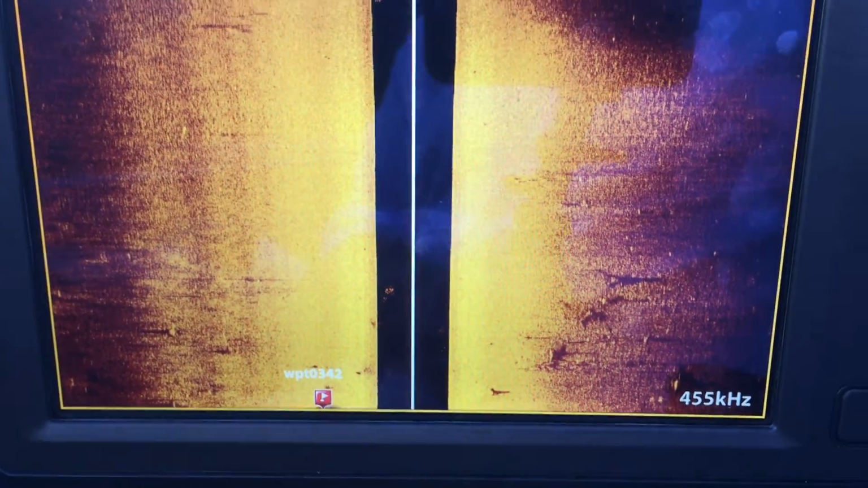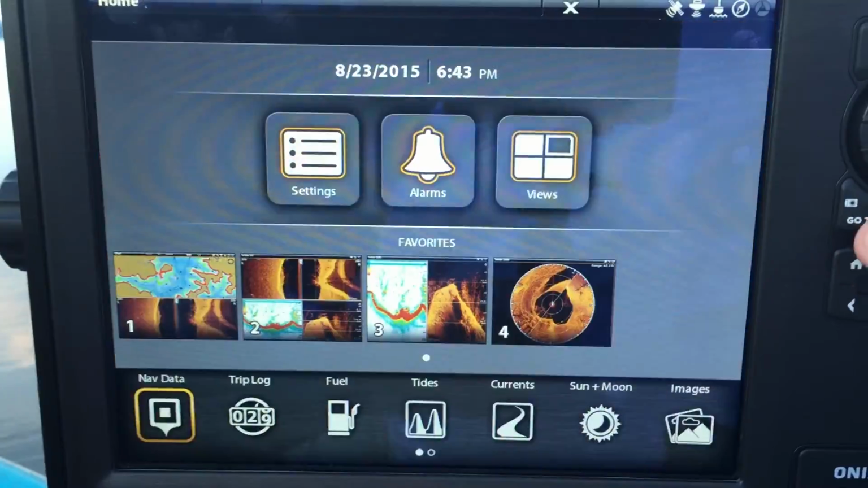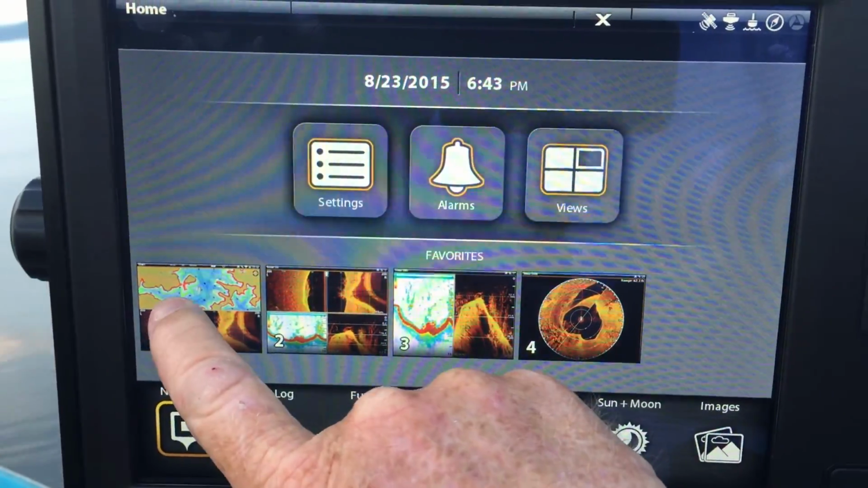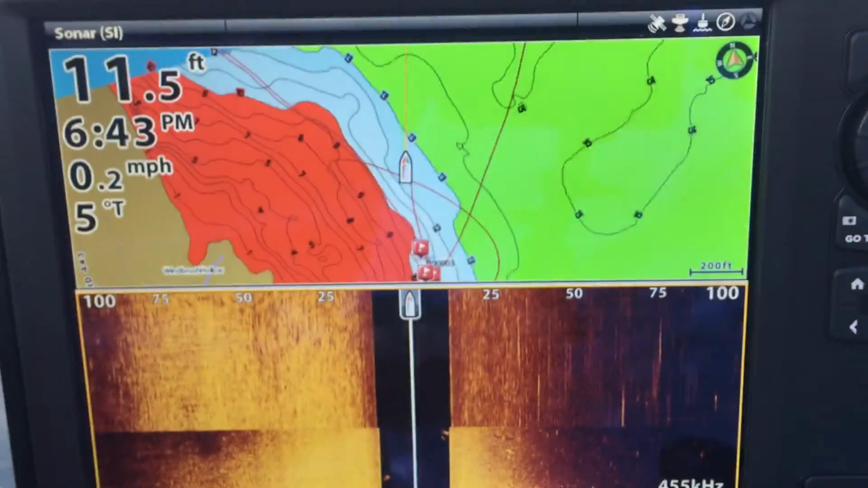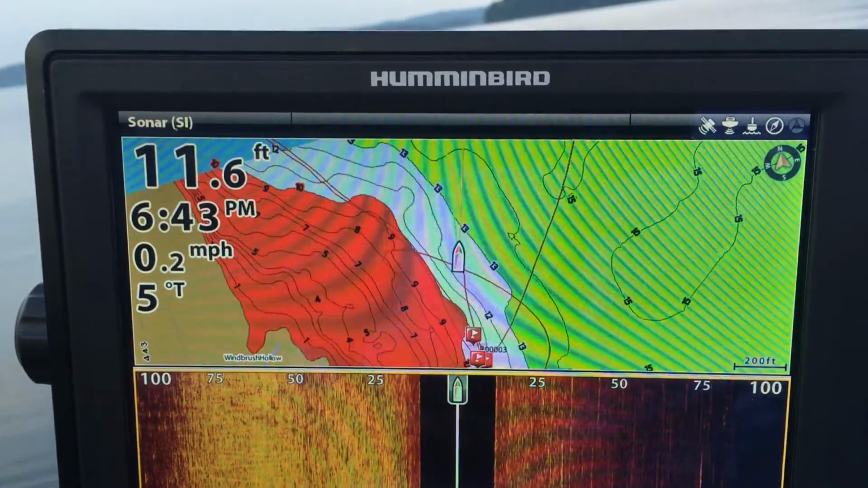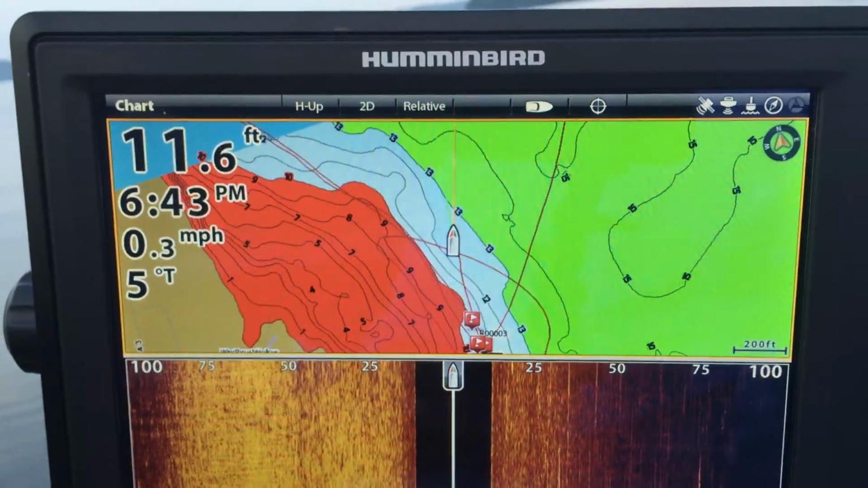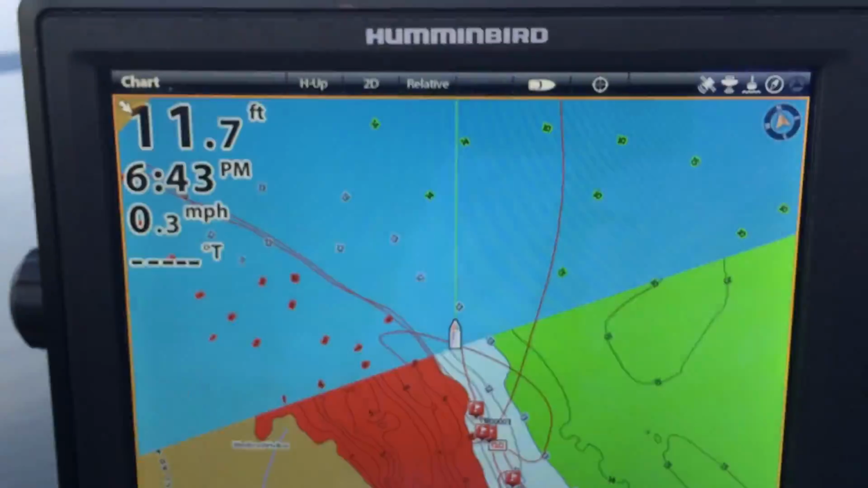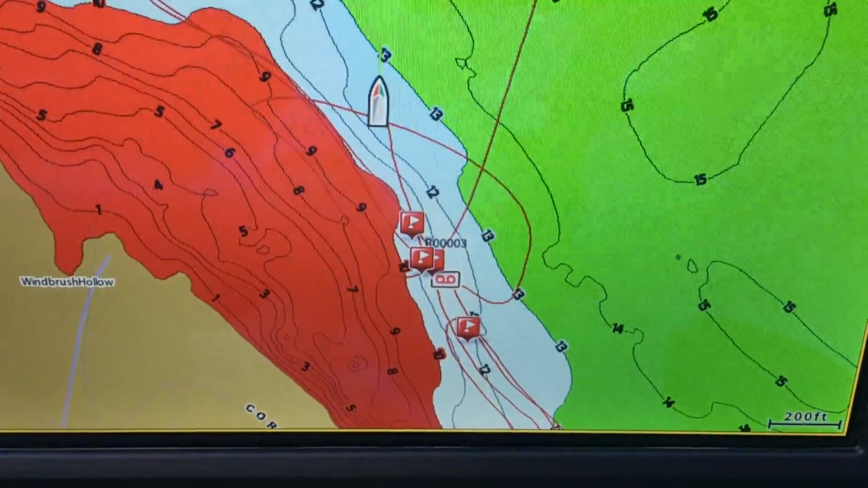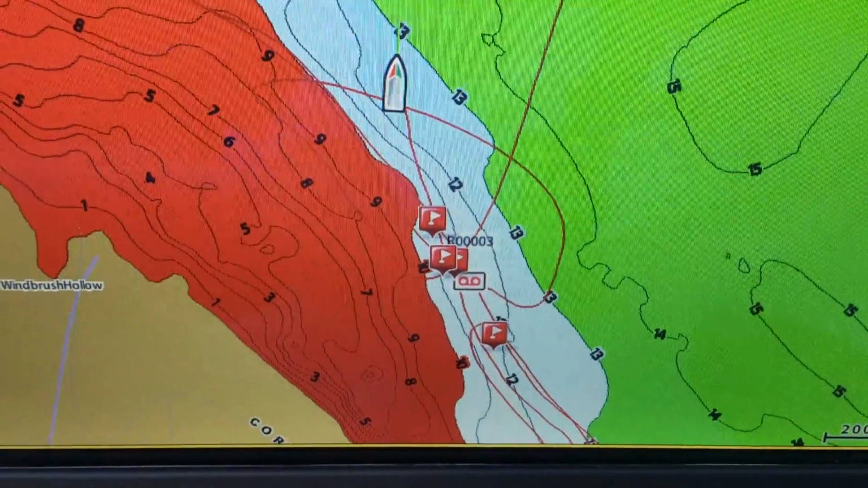Now, if we switch to a map screen, which I'm going to do, let's touch this one, like so, and then I'm going to touch my map screen, make it full. Okay, now you can see, by the way, that recording symbol is the 999.